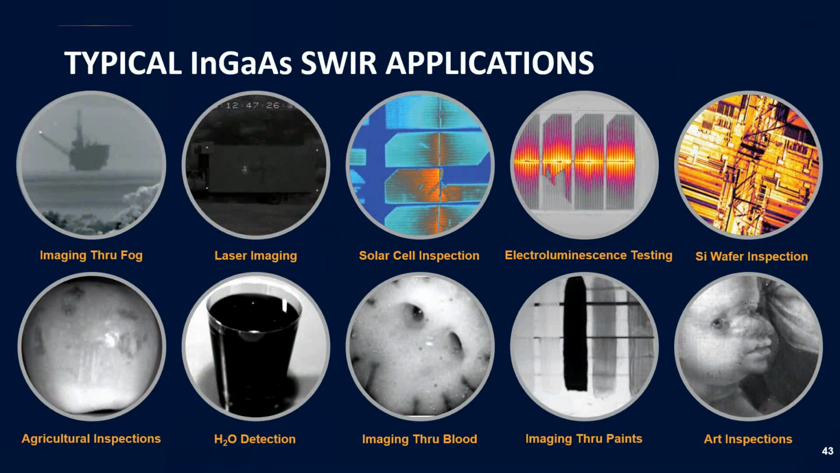Anyway, all these applications are what we refer to as, quote unquote, imaging applications, which really means that we're not concerned about the underlying data. We simply want to use the image to make a decision. So the spectral sensitivity of the InGaAs detector makes these cameras ideal for imaging through fog.